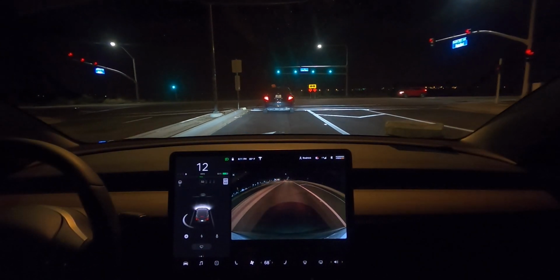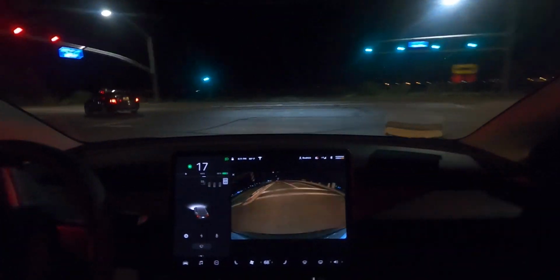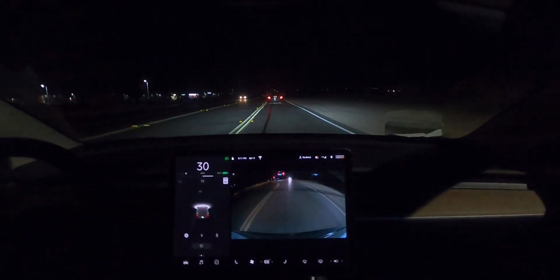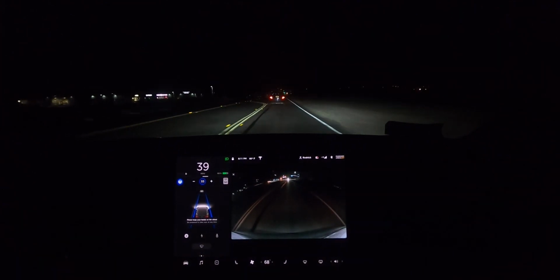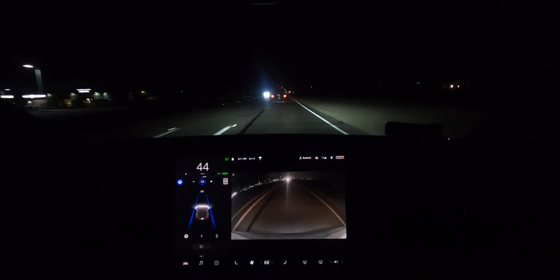And overall, the drive was good. It was just the stop signs they didn't want to warn us about. That was bad, I guess, even though it's not supposed to tell you every time. Other than that, the drive was good. Autopilot did a great job, so very impressed with it at night. High beams are working just fine, so let me know what you guys want to see. Until next time, I'm out.